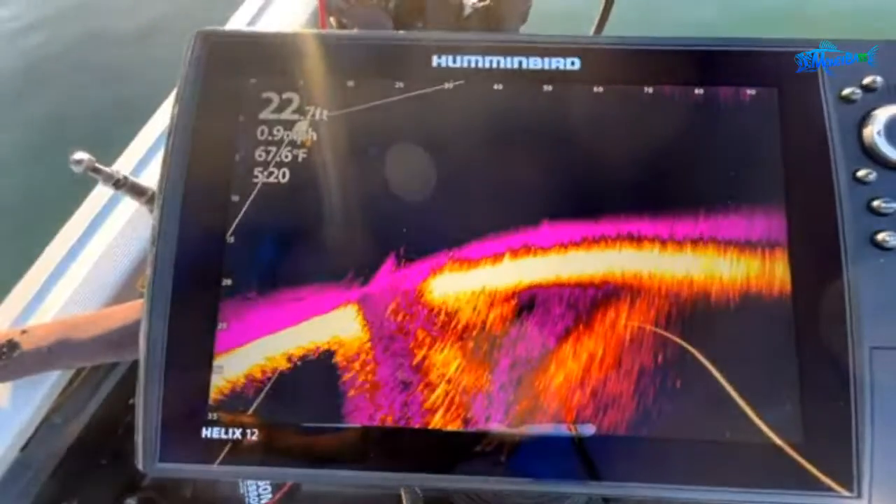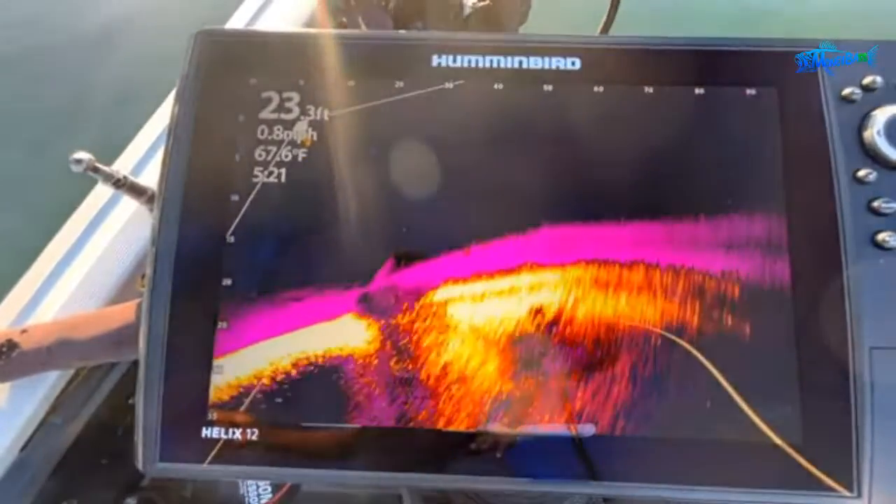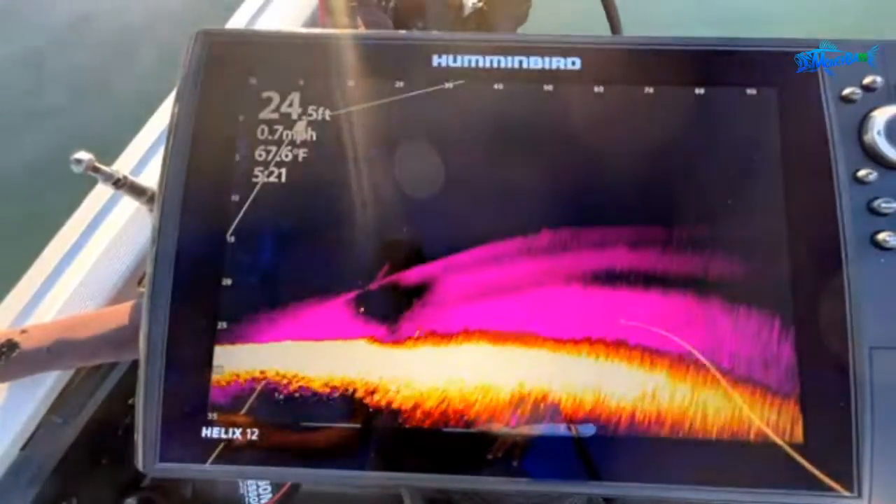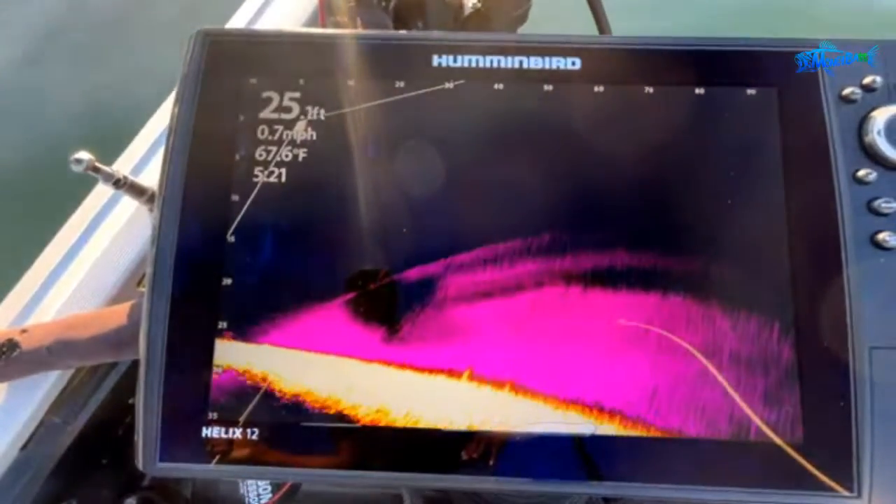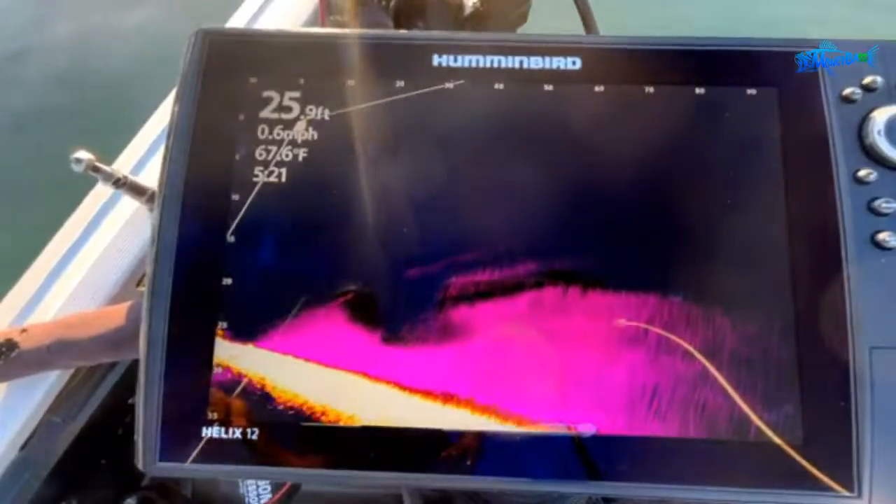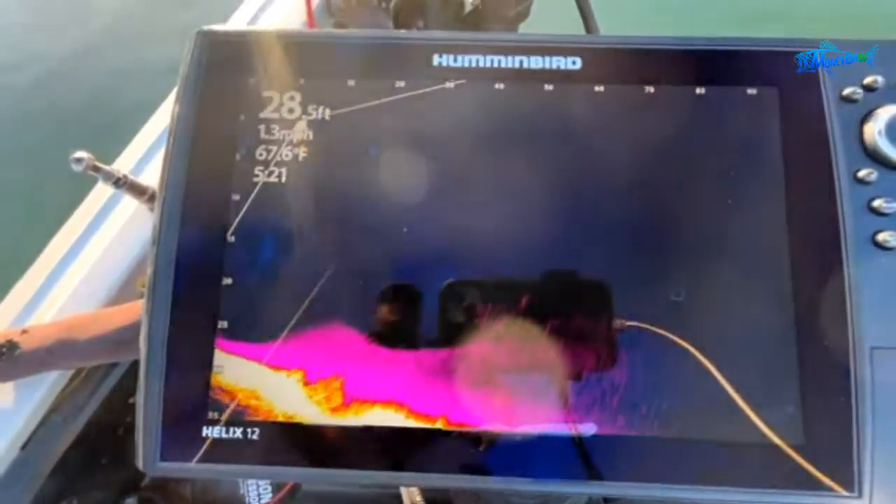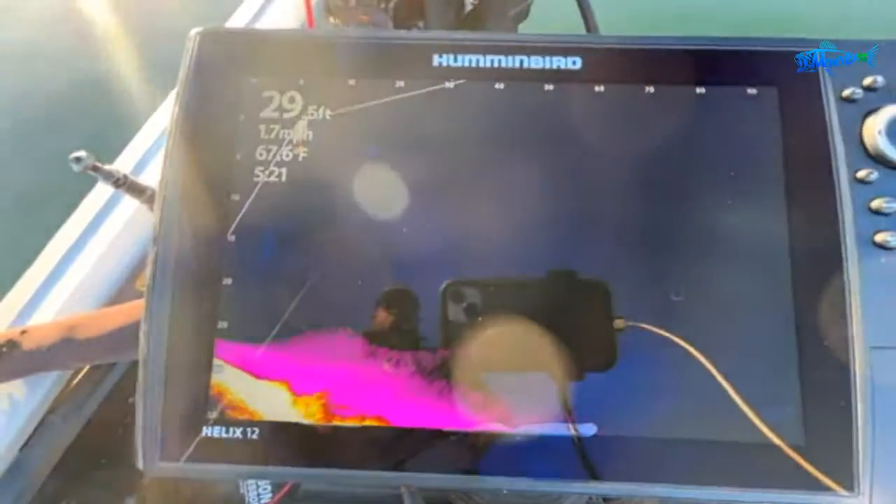As soon as I start seeing some fish or some cover, then I'll kind of lock in on that spot, and then we'll start casting a few different baits, because I know a lot of people were asking about the tracking and stuff like that. All right, let's see. So I'm not seeing anything here, which is kind of odd.